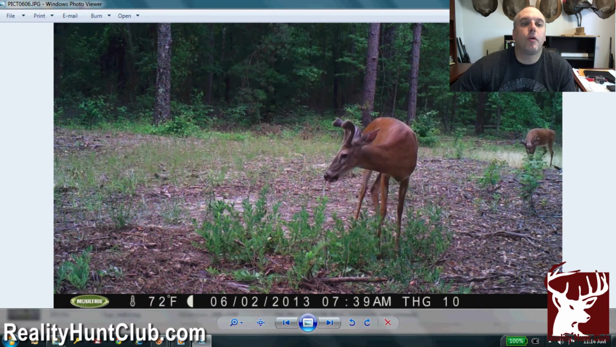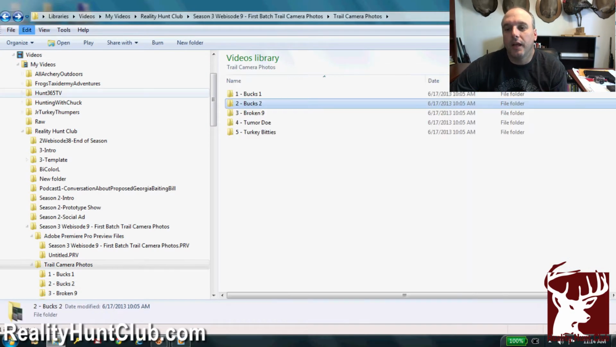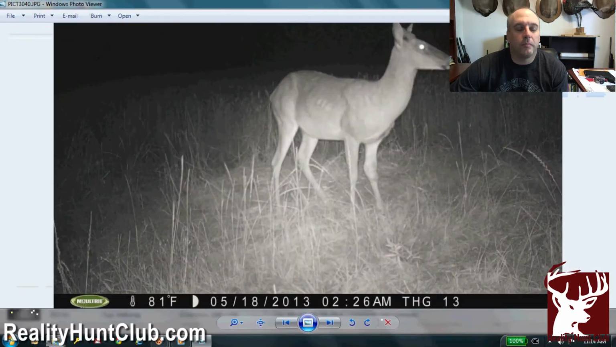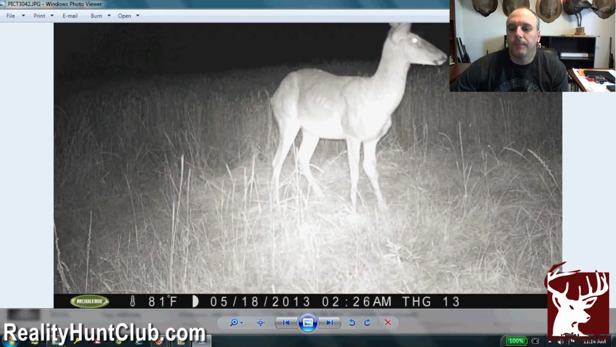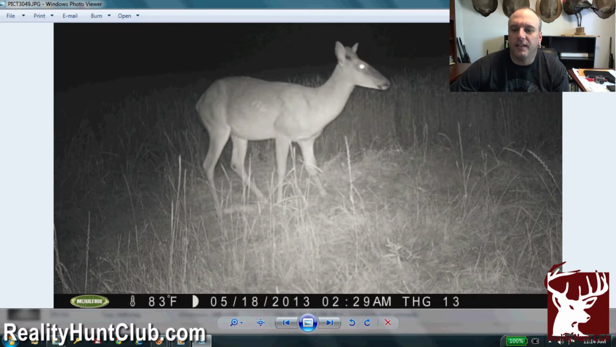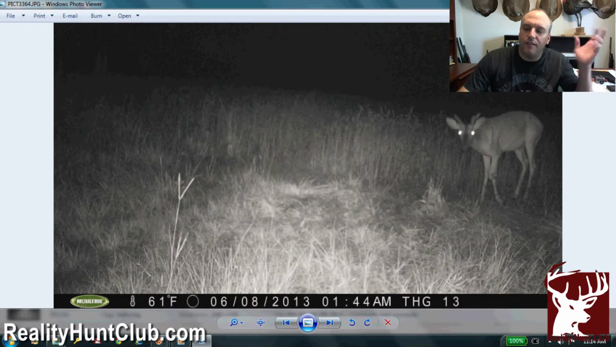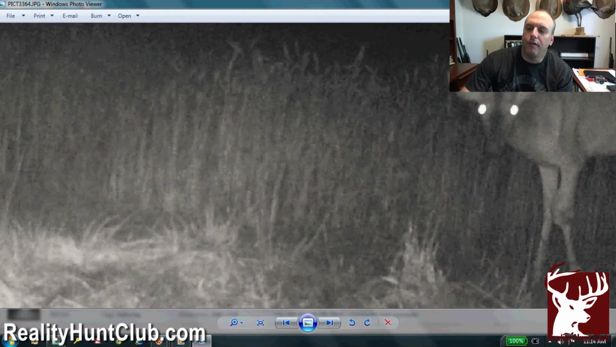All right, this is one we call Broken 9. We had one of our members shoot him in November, and he dropped his antlers in December. We've talked about him before, and he seems to be making it. Now, this is the type of antlers that he's growing, and this is May 18th photos here. And you can see his injuries on his left elbow, on his front leg,